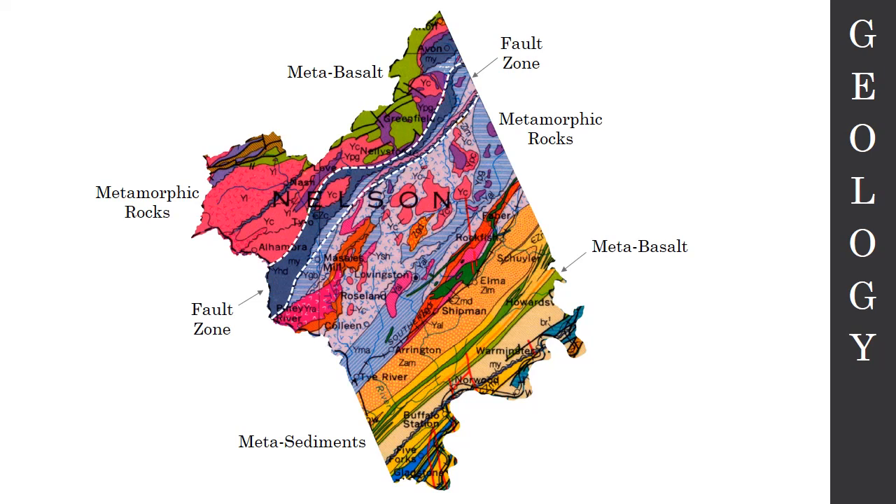All right, so most, if not all, of the rocks in Nelson County are metamorphic rocks, rocks that have been deformed by pressure and heat over geologic time. And they are very old rocks. We're talking up to 1 billion years old.